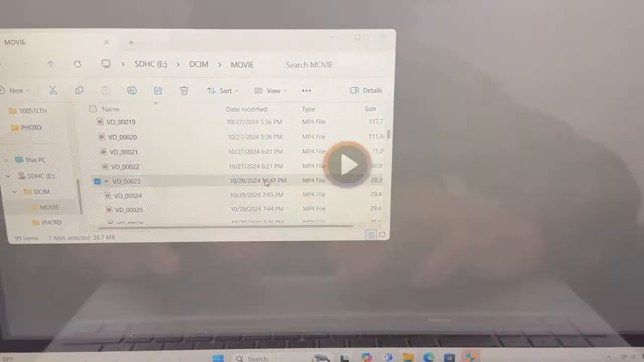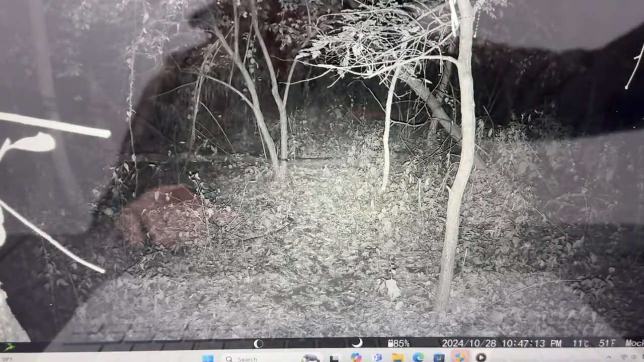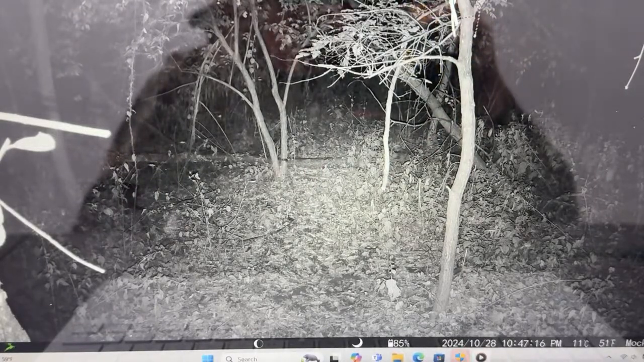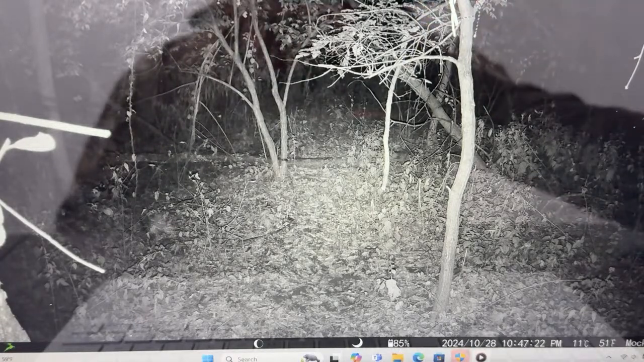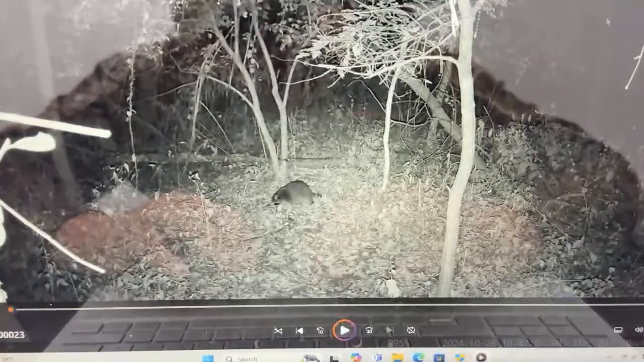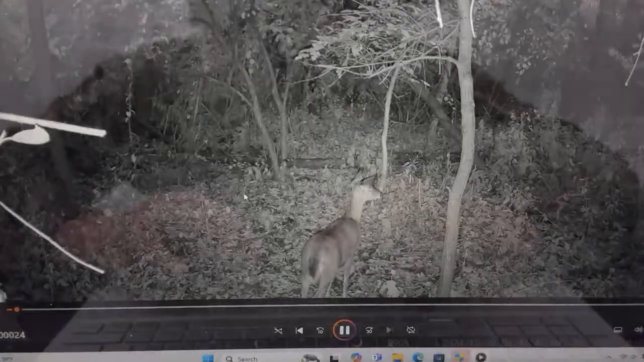This is 11:47 p.m. This will be a night picture. There's Rocky Raccoon right there, and one of my worst enemies in the woods. I can't stand raccoons. I've almost been attacked by them, hissed at. They come down the back of my tree right behind my head in the dark, and I cannot stand raccoons. Not that I'm going to run and not hunt because of them, but I can't stand raccoons. They're wicked animals.